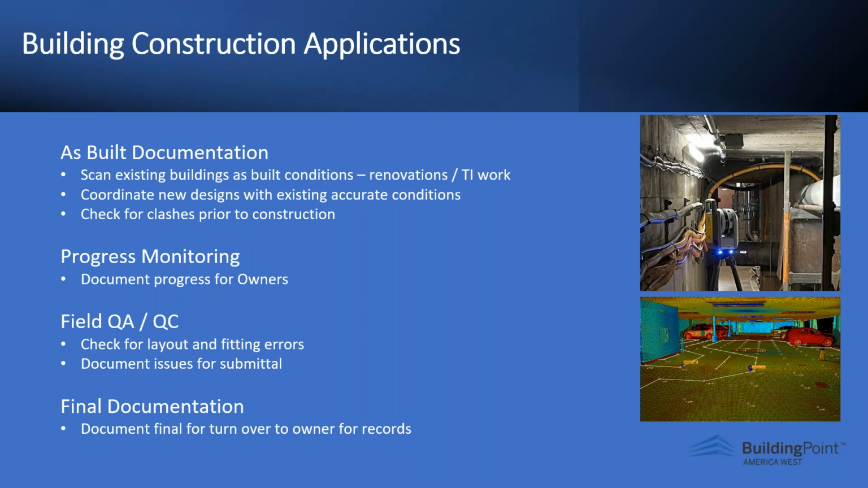Some of those areas are as-built documentation. As we all know, construction documents are prepared based upon, hopefully, as-built conditions, but more importantly, when we start getting into a building, even the Denver airport here locally, that's 25 years old, a lot of the construction documents are not accurate.